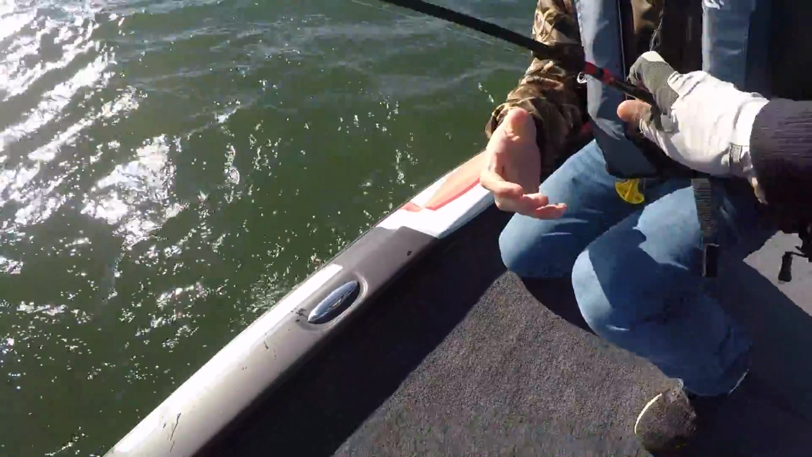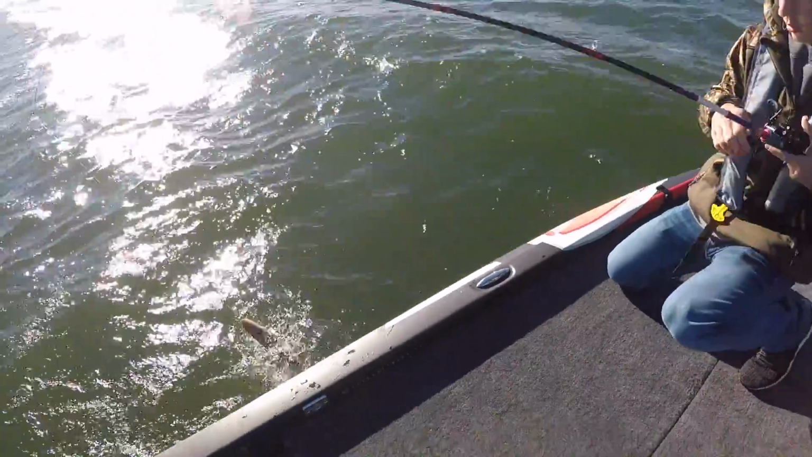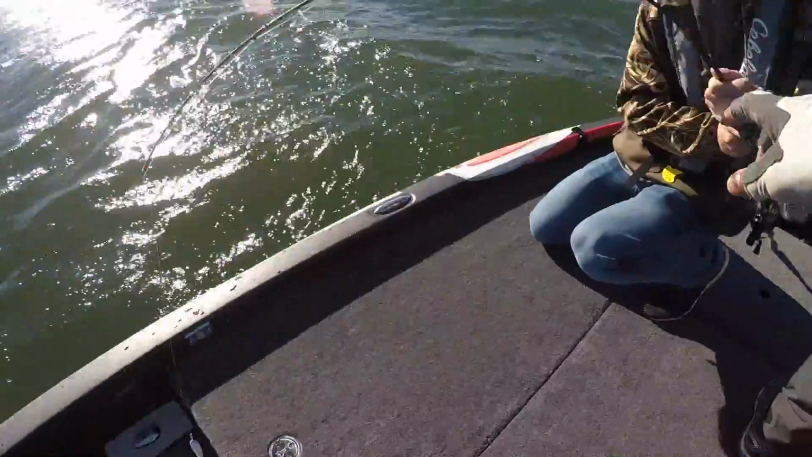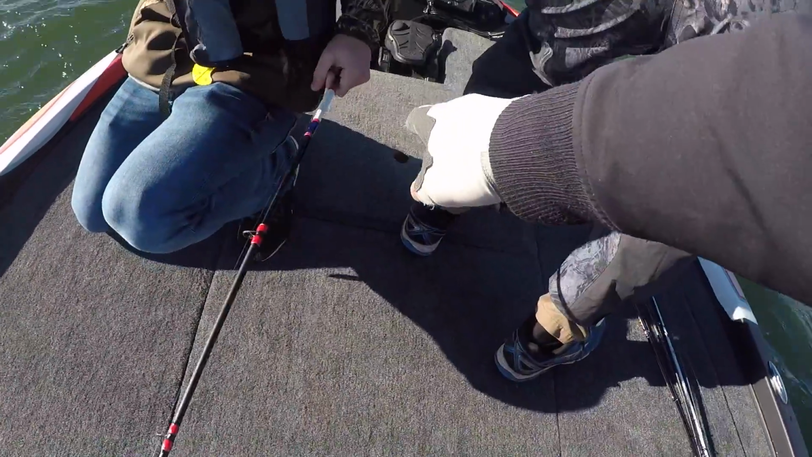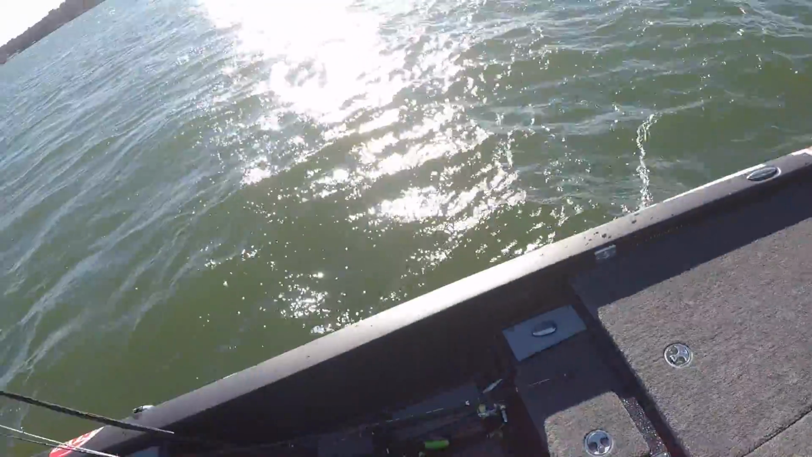Look, use your rod here, swing it there. Swing it. There you go. Don't grab it up here. If you grab the rod up here, you're gonna break it. Always use your handle. That's why you got a handle right there.